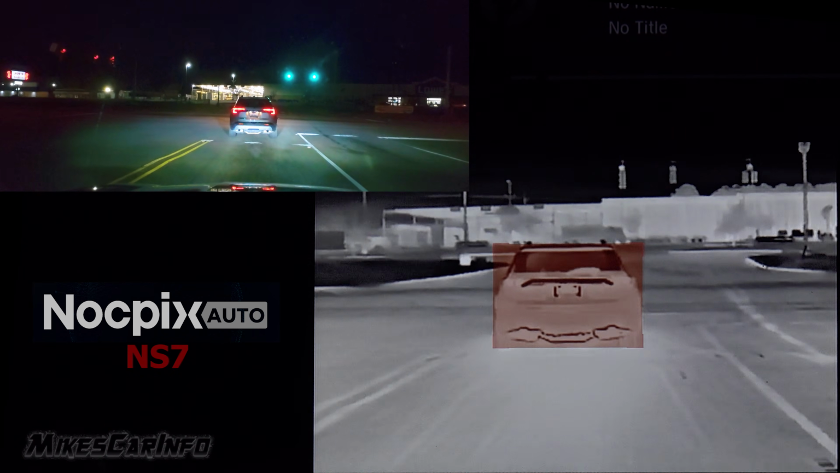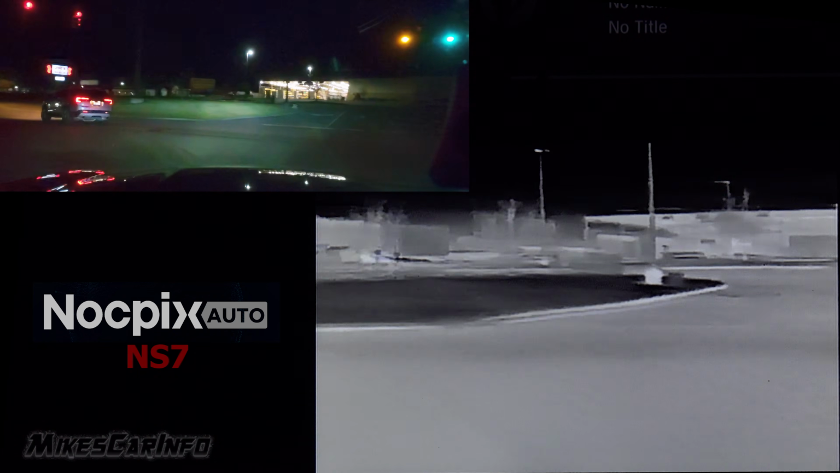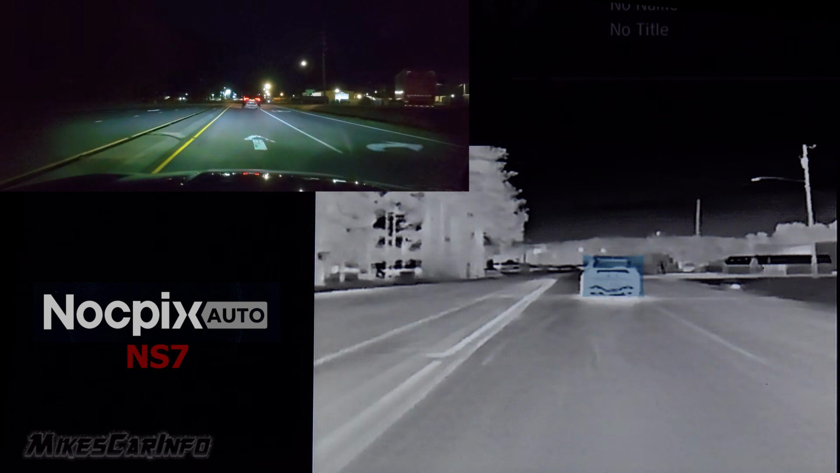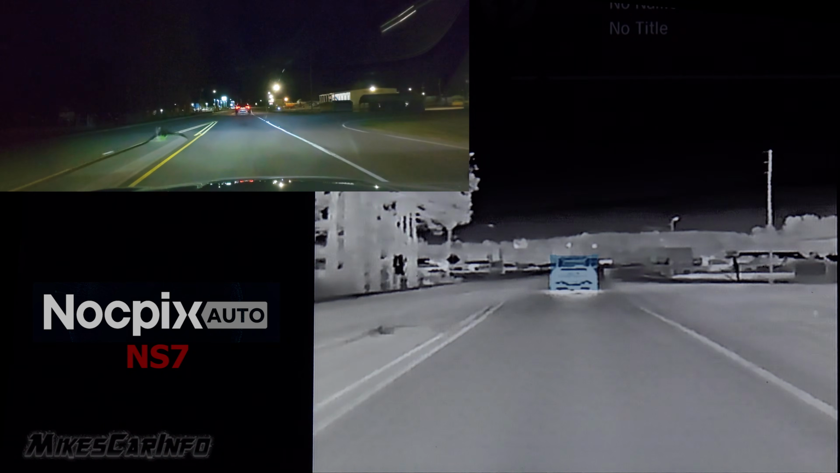So I just got a notification for a forward collision warning because I was pulling up to that car fairly fast, because I knew the light was turning green, and it gave me a little warning there that I was pulling up to a vehicle. So it's like a little audible warning.